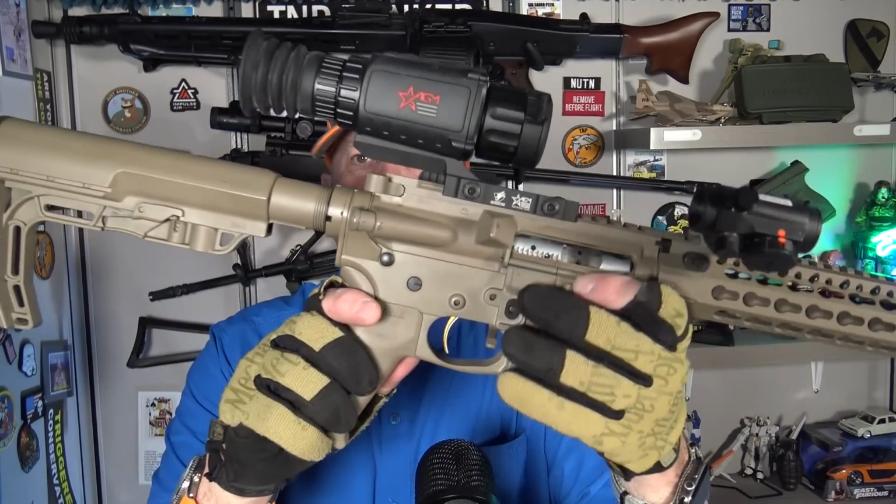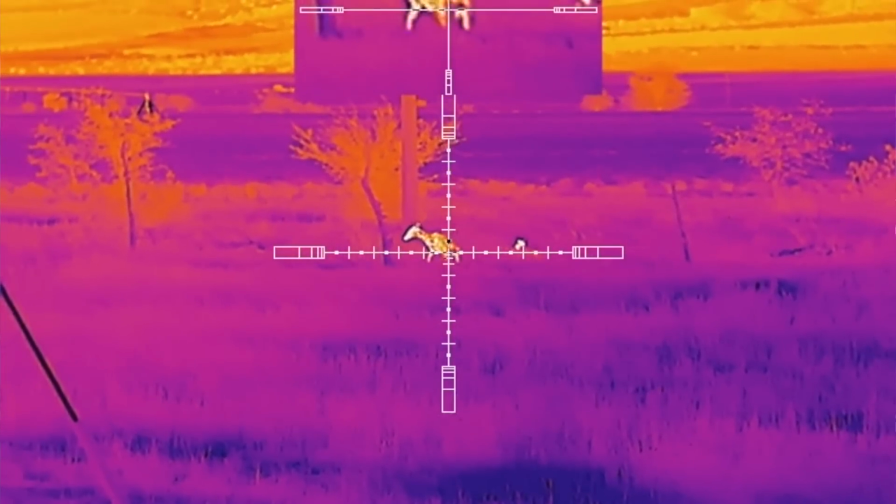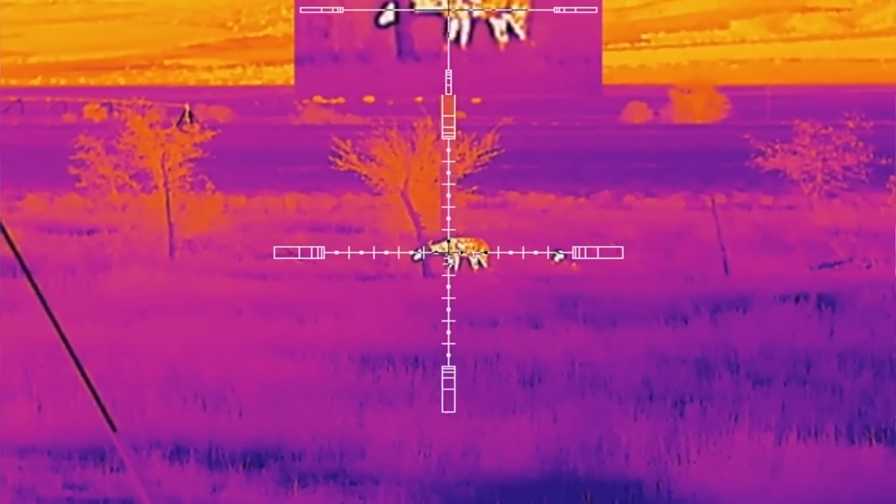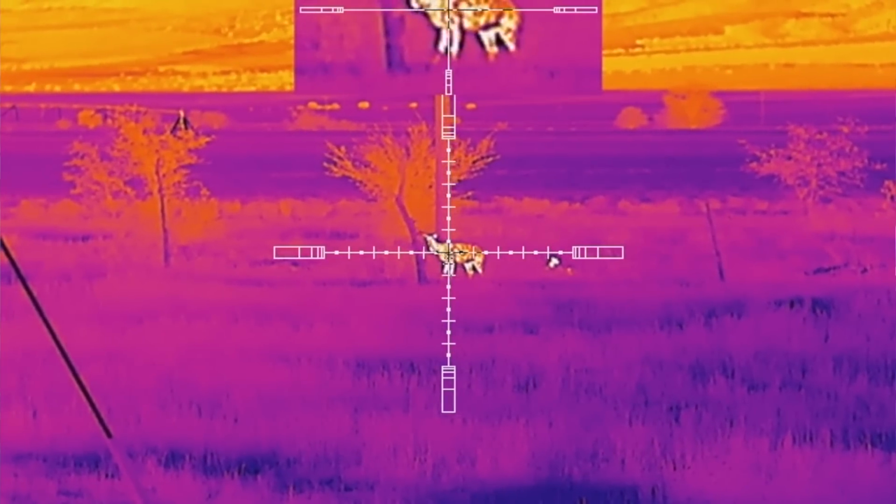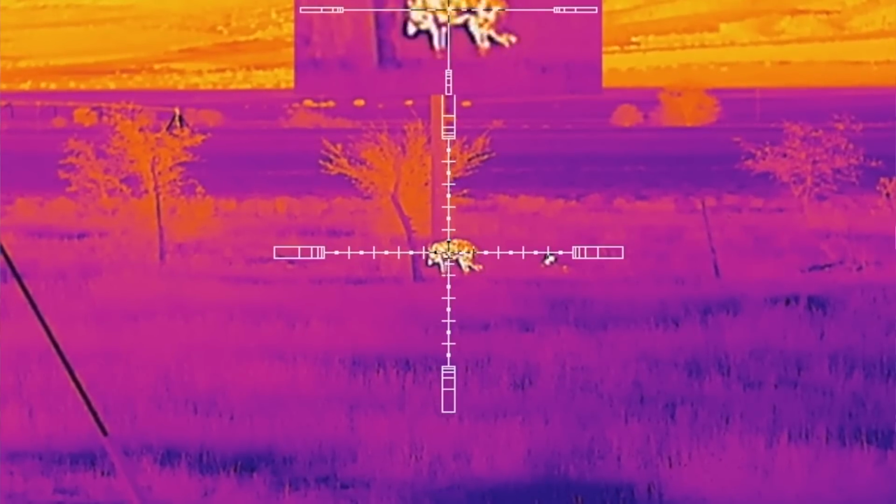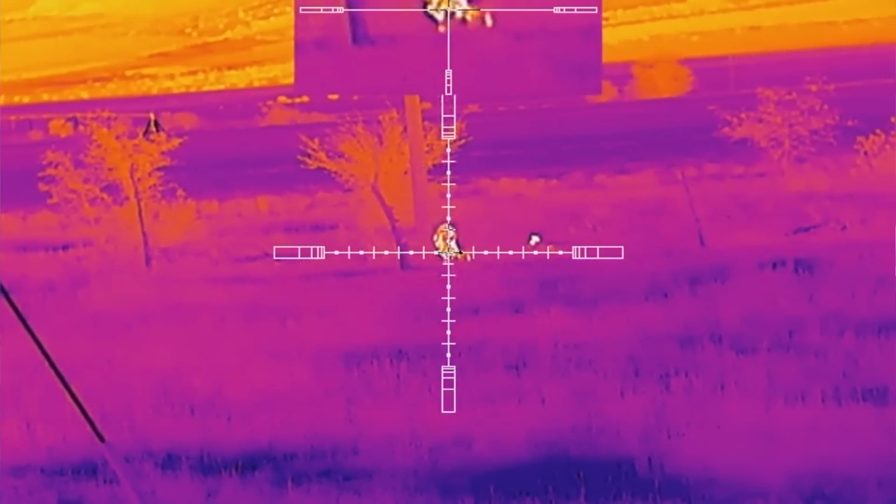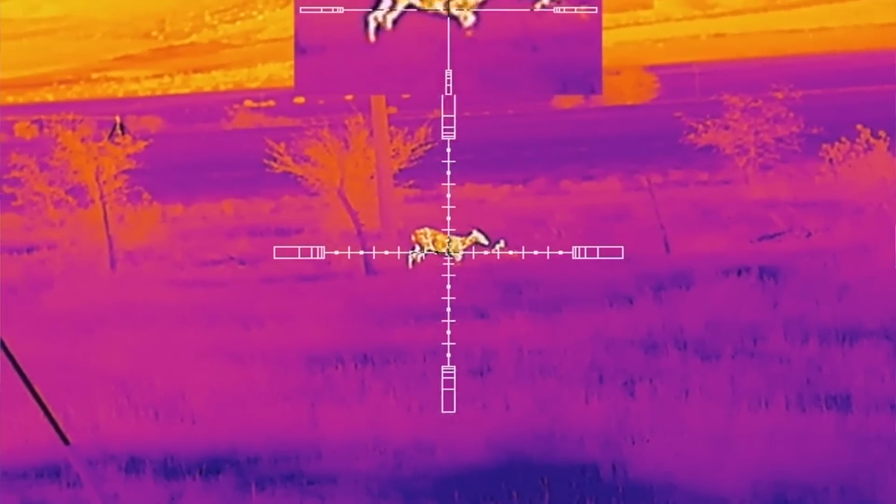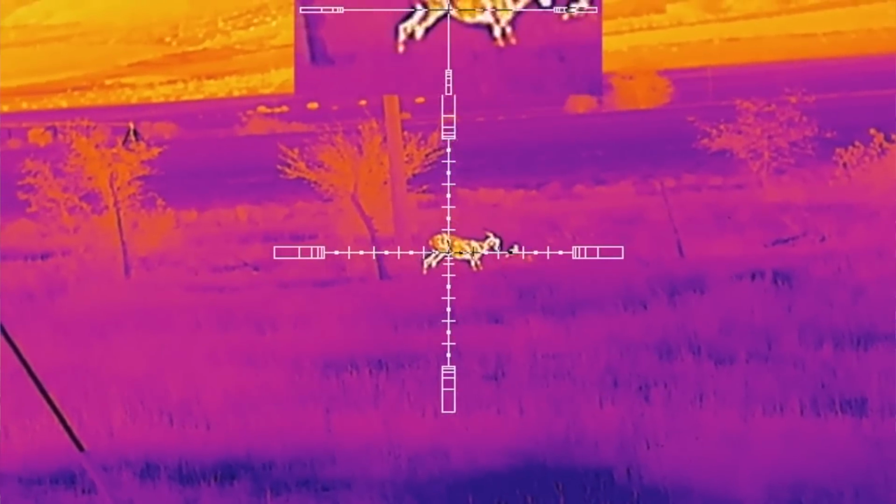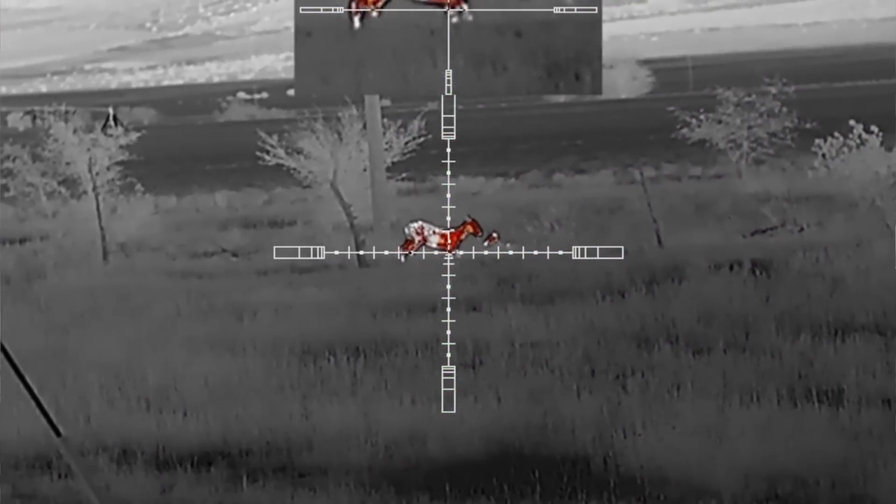That's what the AGM Rattler is like. Just throw it on your weapon, be done with it, and this is assuming it's in a preparedness system, right? A self-defense preparedness system. If you're an airsofter, you're going to love this thing. You're going to be using it all the time. Of course, I would never use this in paintballing. I mean, can you imagine getting a paintball on this $3,500 unit? You'd be crying. That'd be stupid. Hog hunting, you bet. Pest control, you bet. And just as a handheld device, the Rattler gets it done.